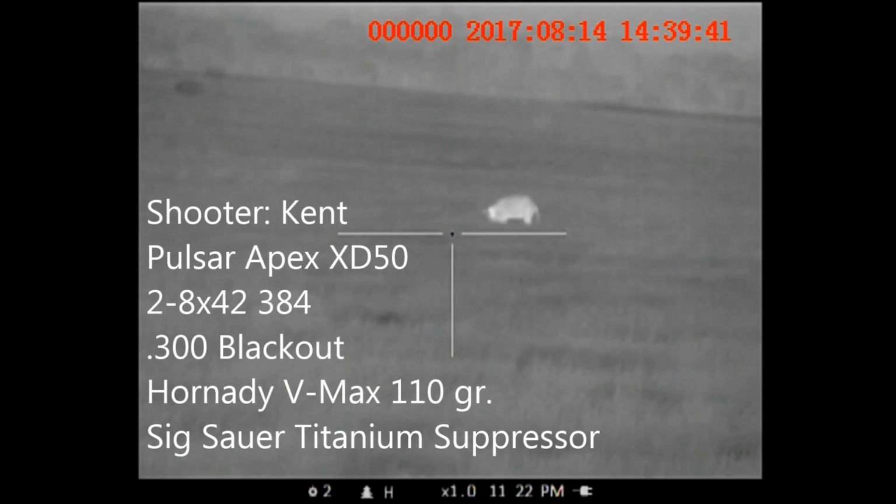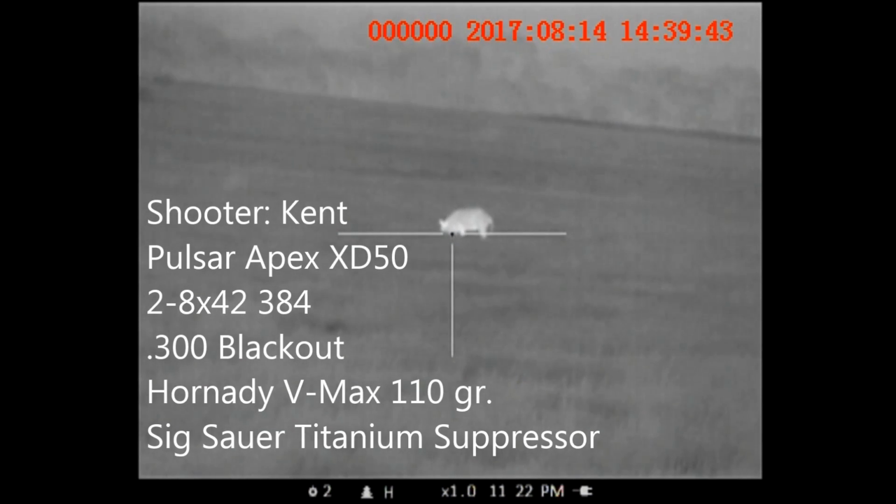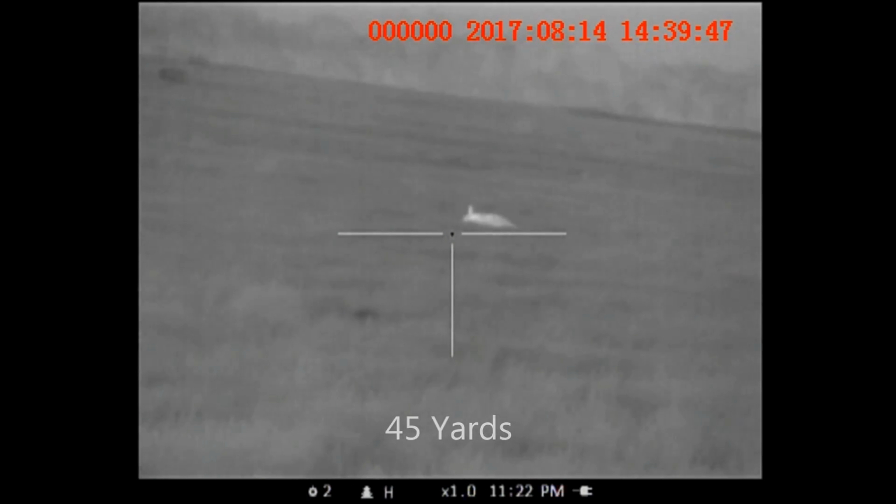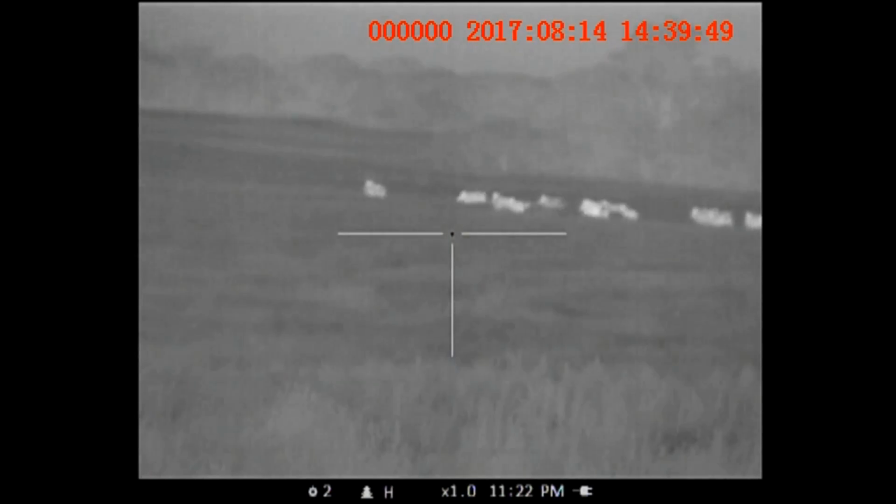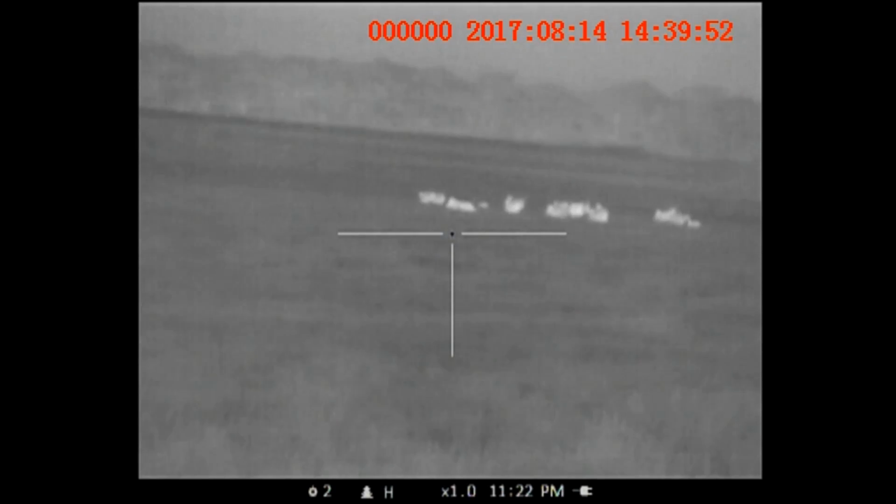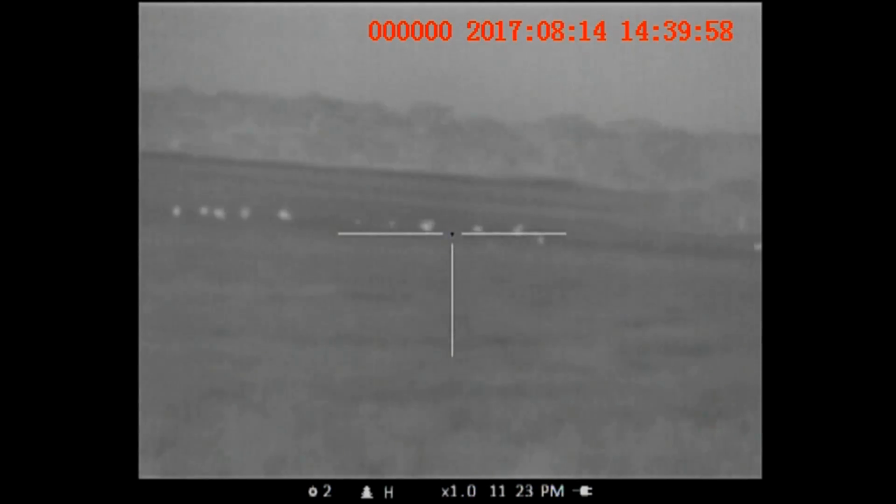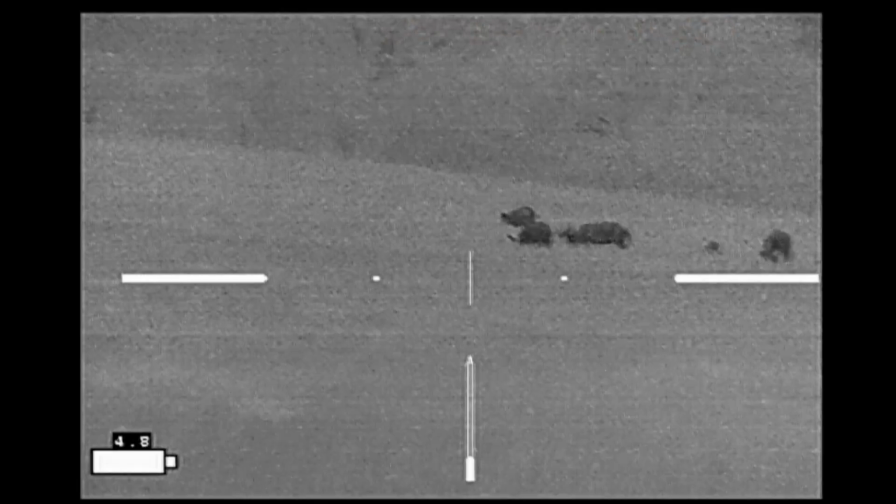So this is the view from Kent's rifle. Shooter ready? 3, here we go. 2, 1. And at this point the hogs were at a longer distance, and so we just let them run.